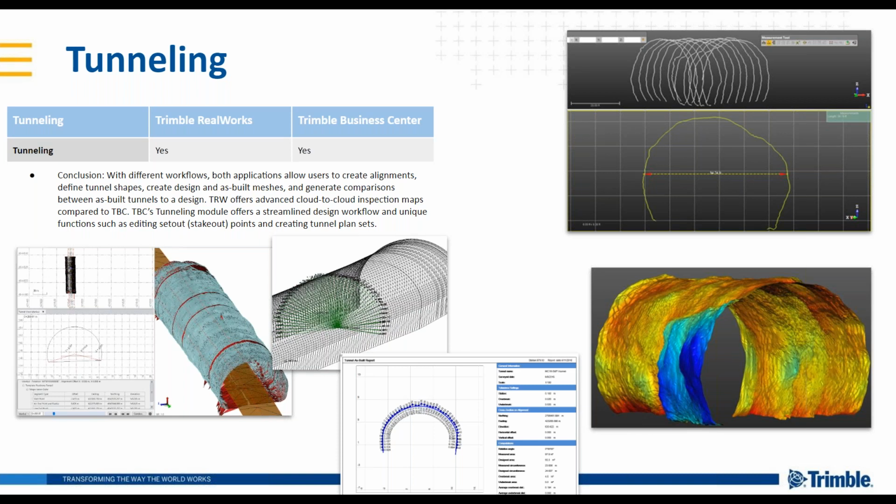The difference for the time being is those cloud-to-cloud inspection maps. And then on the TBC side, we offer a step further to take that information back into the field, into Trimble Access, being able to create stakeout points for use in Trimble Access, and creating tunneling plan sets, or again, a custom as-built report on the tunneling side.